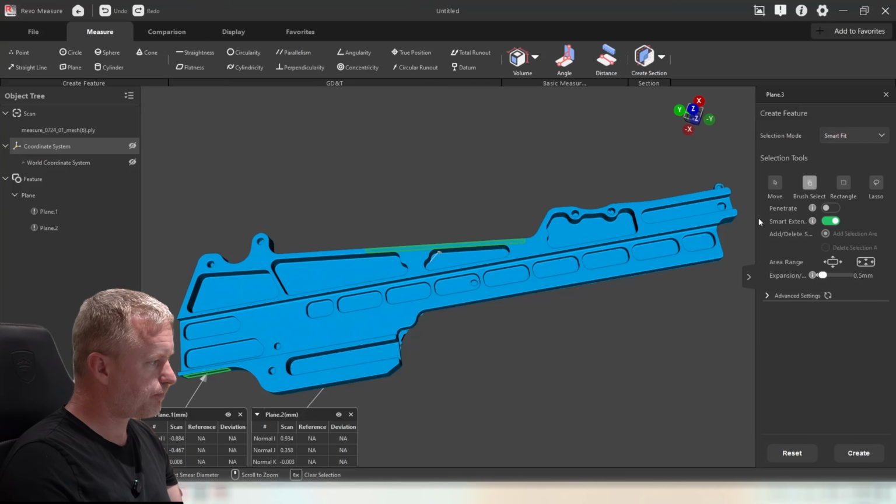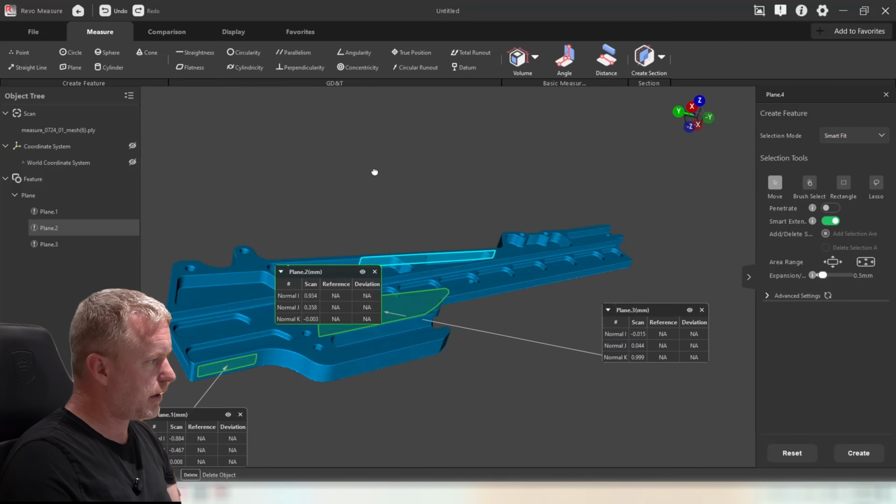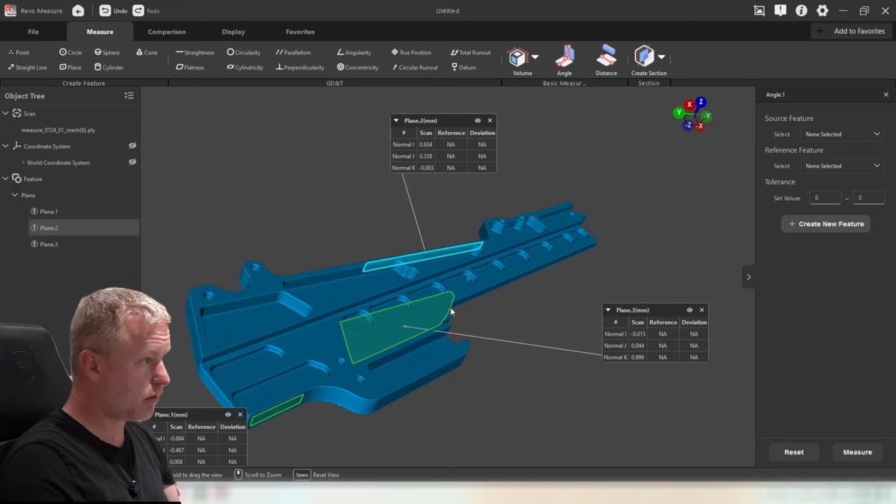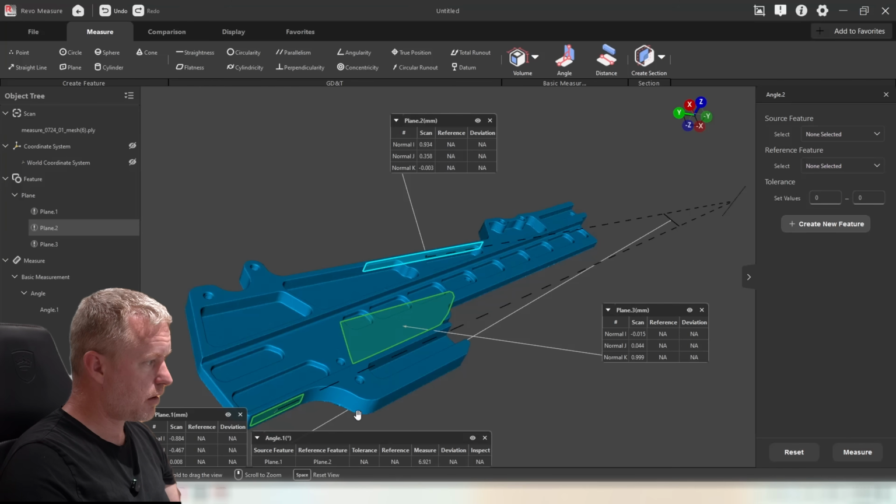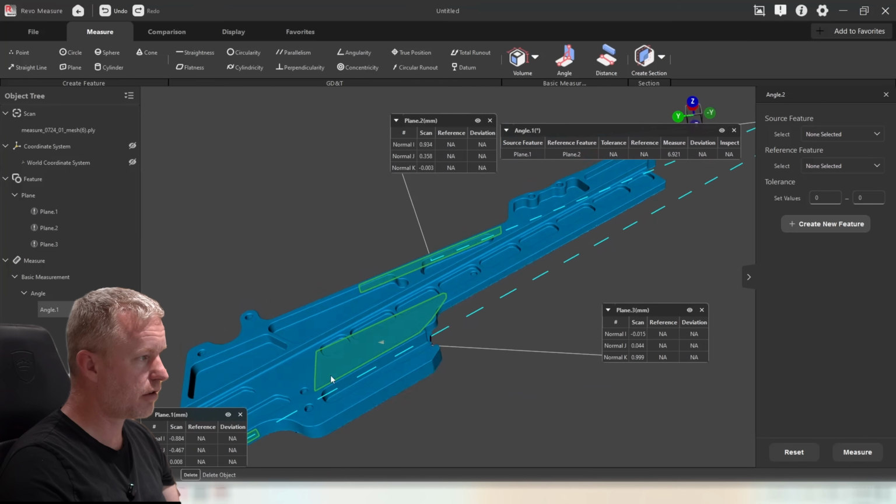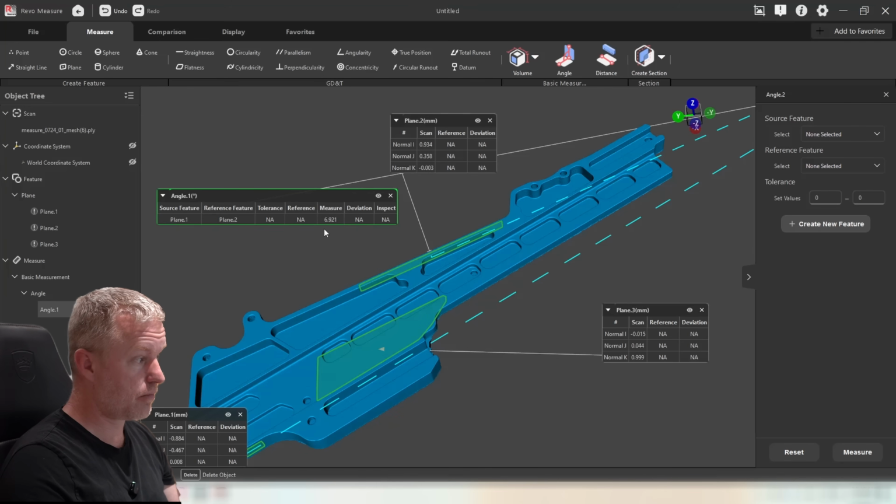One on the top. And let's compare some angles, for instance. So what is the angle of this plane compared to this one here? Measure. And we can see that the angle between those two planes is like 7 degrees.